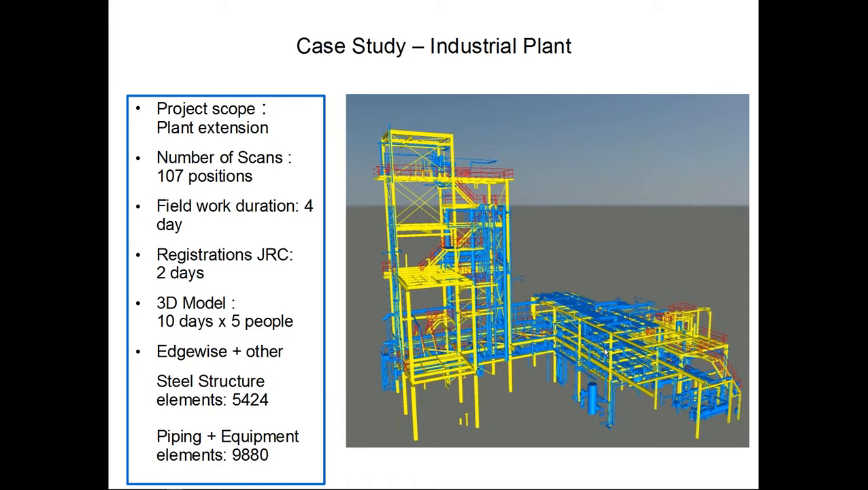For the workflow, after registering the point cloud, we have used 5 people for 10 days approx. But that was not all at once. It was back and forth, depending, because we are running multiple projects at once. But overall, we had that amount of time. If we would have processed that with our previous softwares, it would have taken us easily double that.